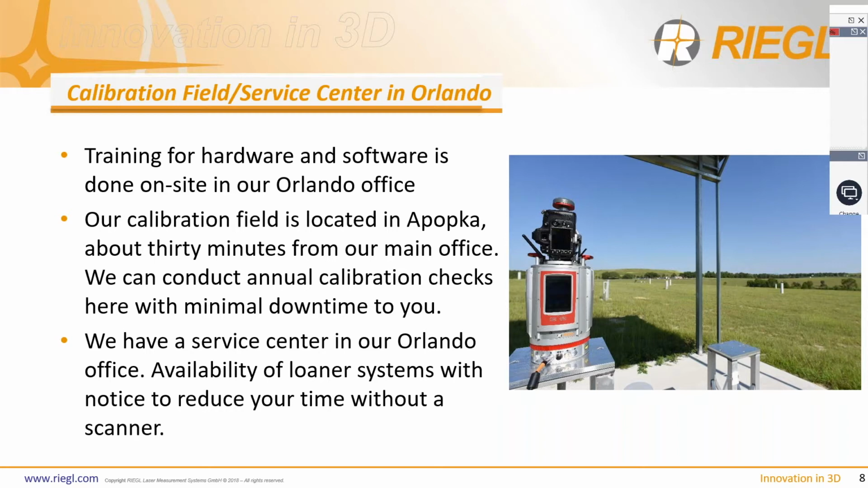If we have a loaner system available, as long as there is notice, we can provide a loaner system to you to help reduce your time without a scanner in the field. Time is money, getting roads open. We have to get them open quick, fast, save the community money, save people the hassle, and this helps allow us to do that.